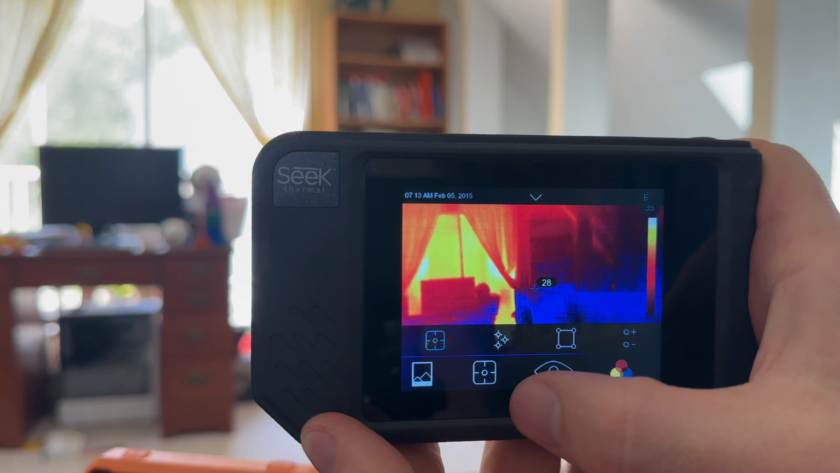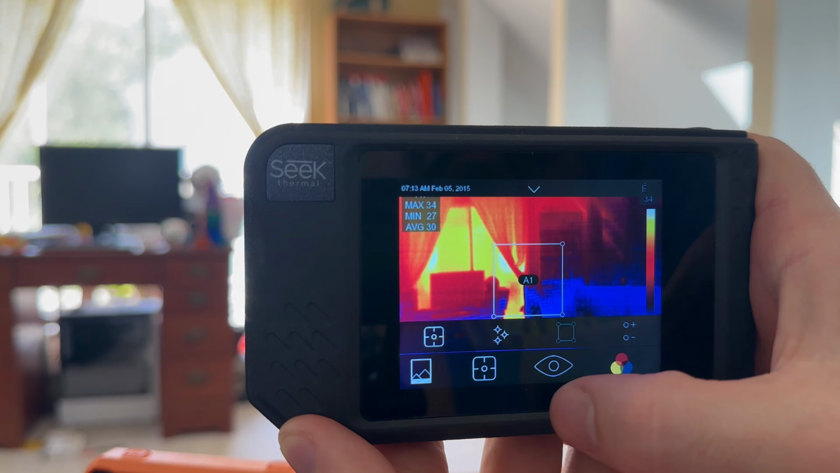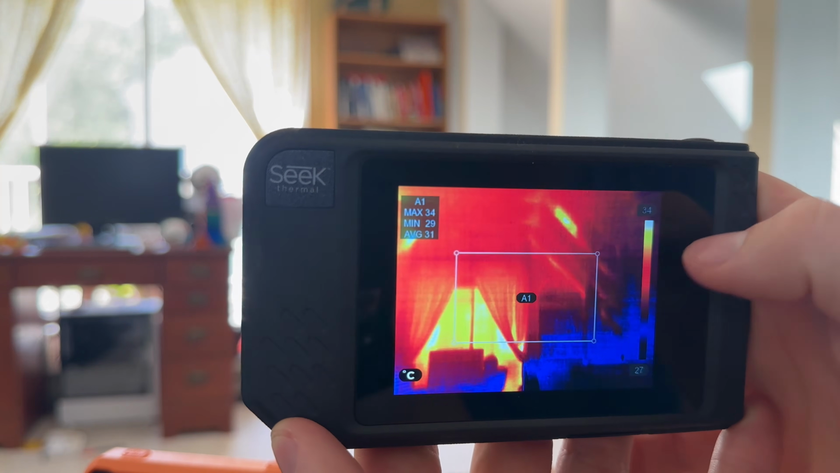And the last thing, this is kind of a bonus, but it's useful to be able to put a box on the screen that shows your high point, your low point, and the average of that box instead of just having that central cursor. It can be useful for gathering things like background temperature of an image, and we're not going to get into all the specifics of why that's important. We're just going to assume this is what I want. And let's talk about how they did.